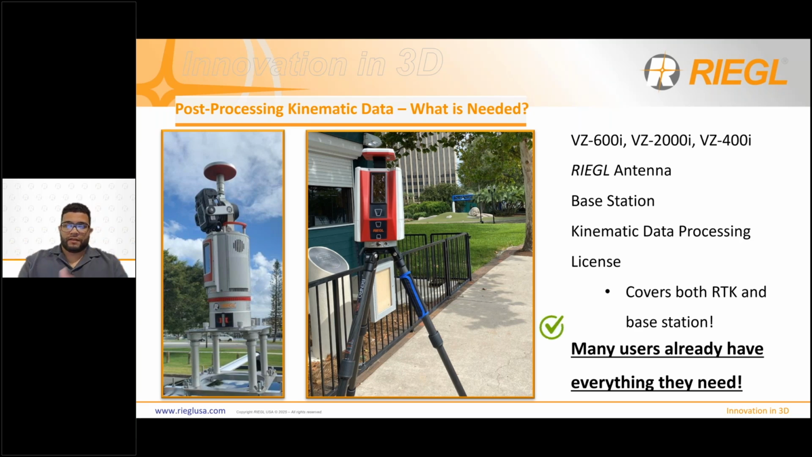So, what do you need to capture kinematic data on any of RIEGL's VZI series scanners? Well, you need at least a 600i, a 2000i, or a 400i. The software component works for all of these scanners. You're also going to need the RIEGL antenna. So the 600i pictured here has the RTK antenna on top of it. And then the 400i on the left-hand side has the large RIEGL antenna.